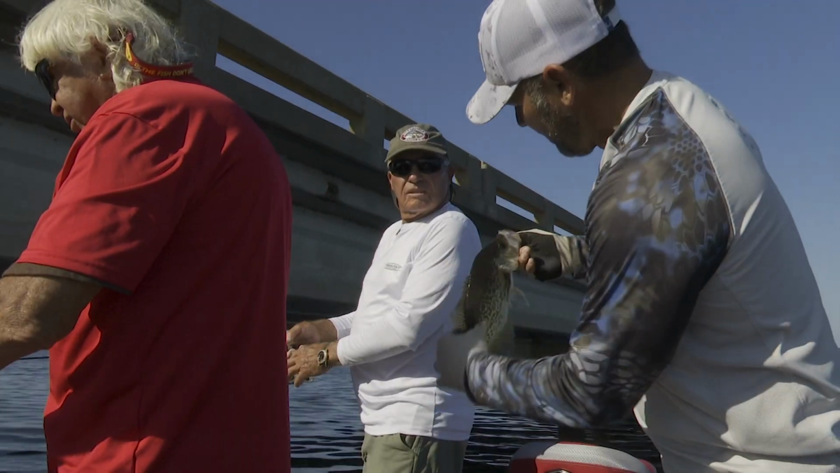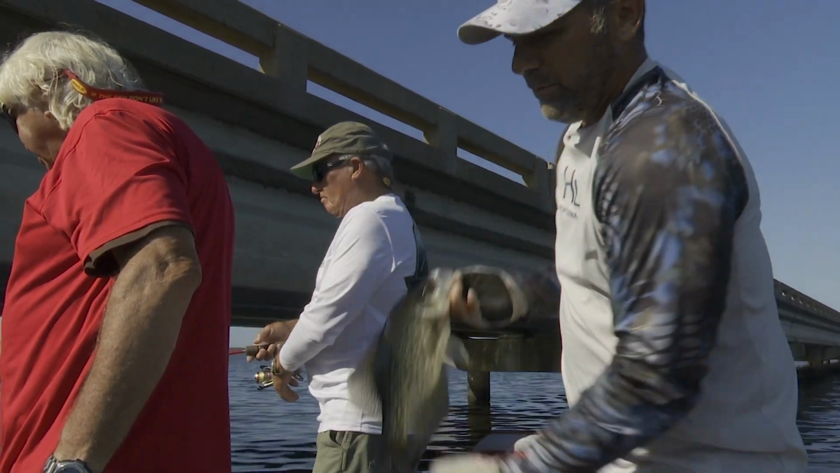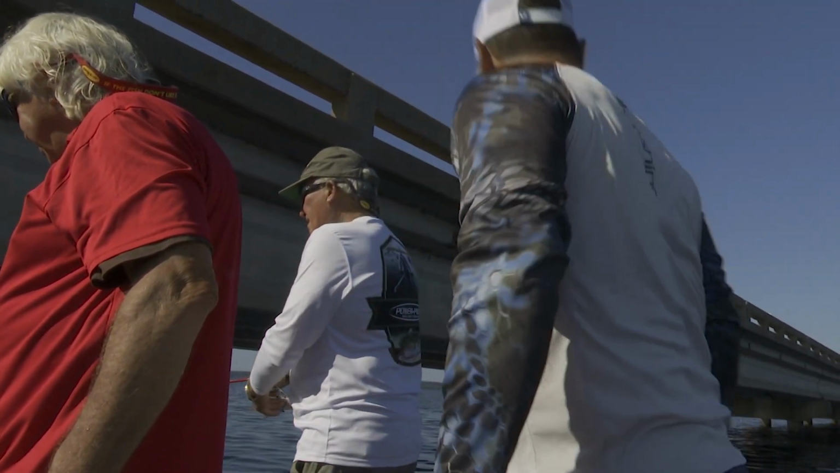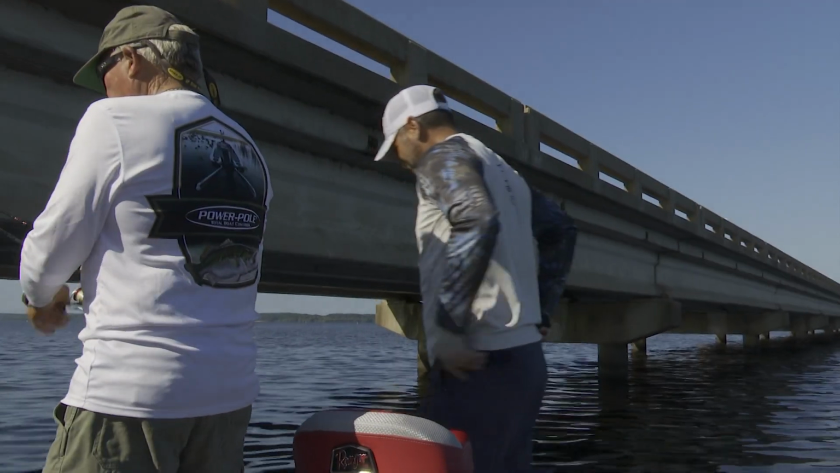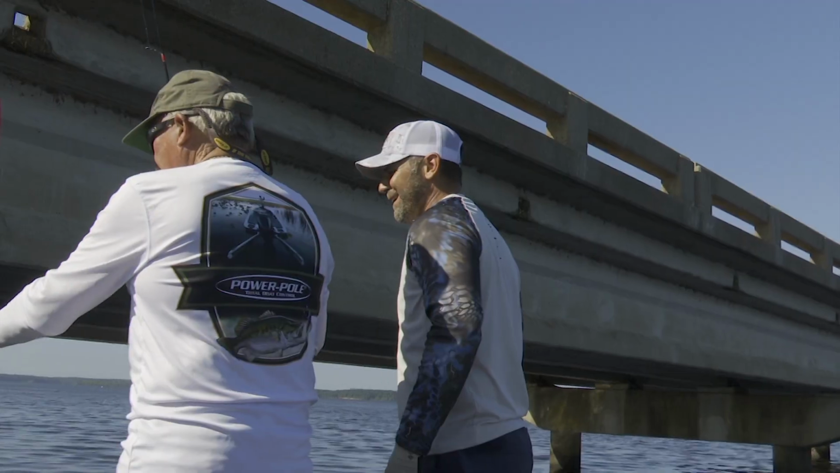A little broader, built like tanks. Look how thick he is. I see. That's beautiful. All right, we'll let him go. All these big crappie are getting pardons today. They're getting to meet two celebrities as well and talk about it. Yeah, they're getting a pardon.